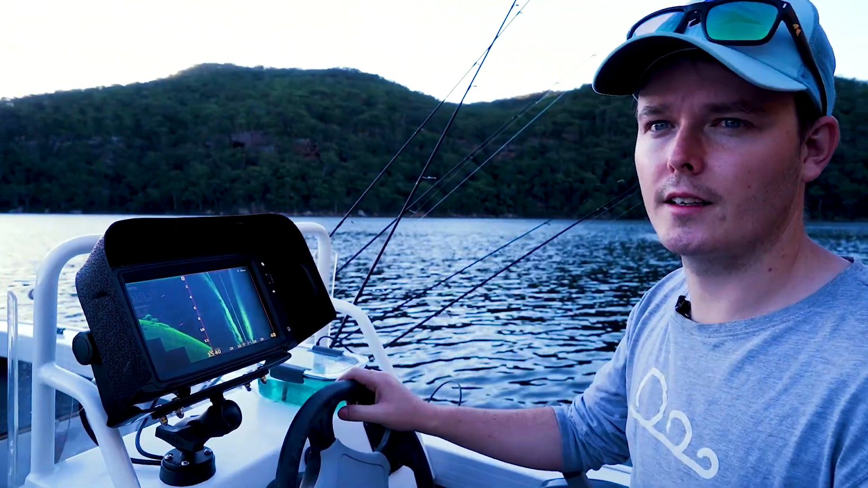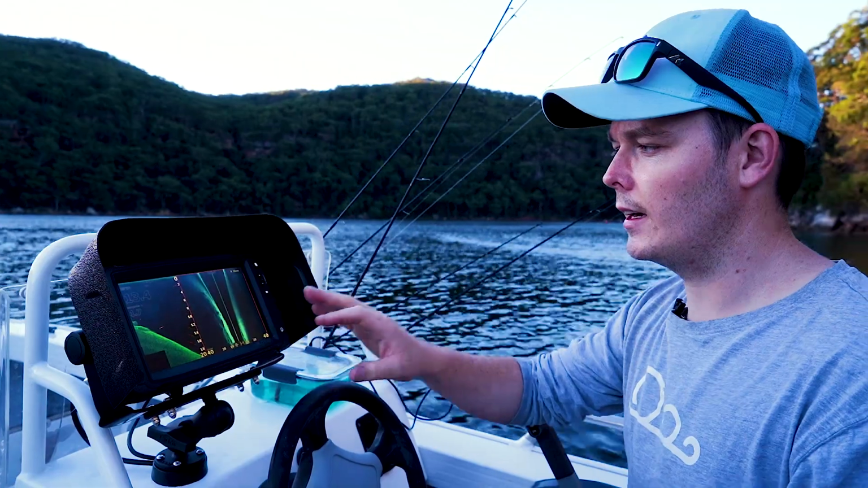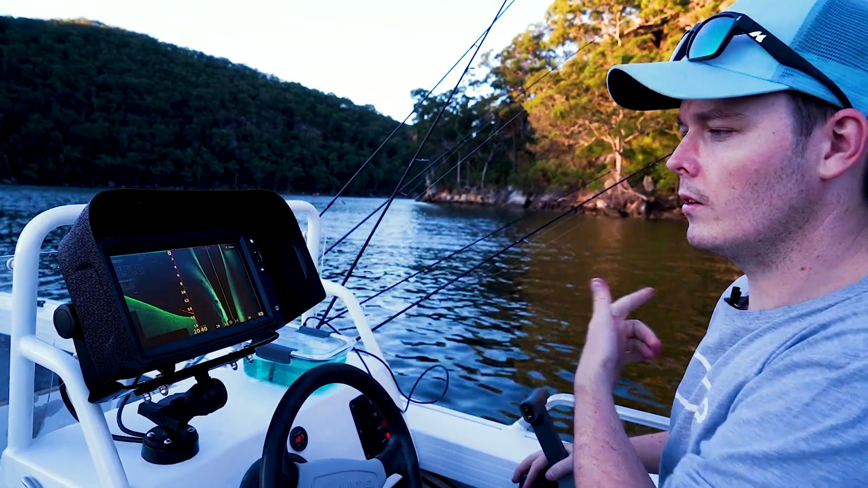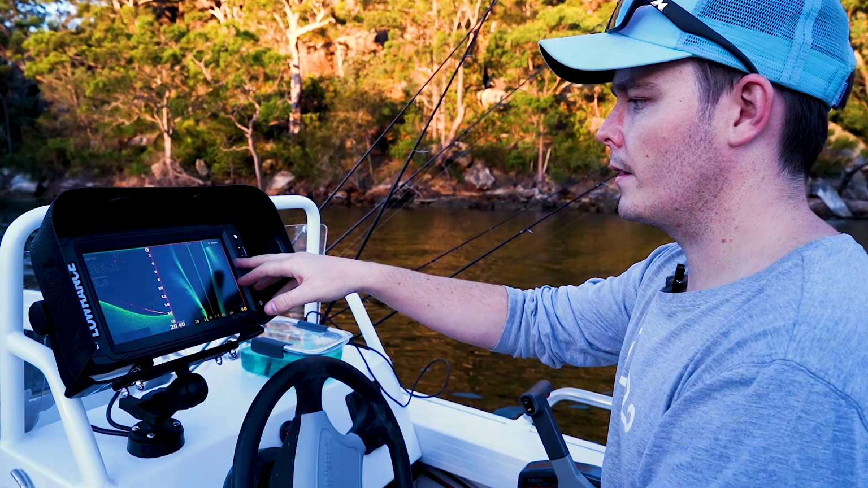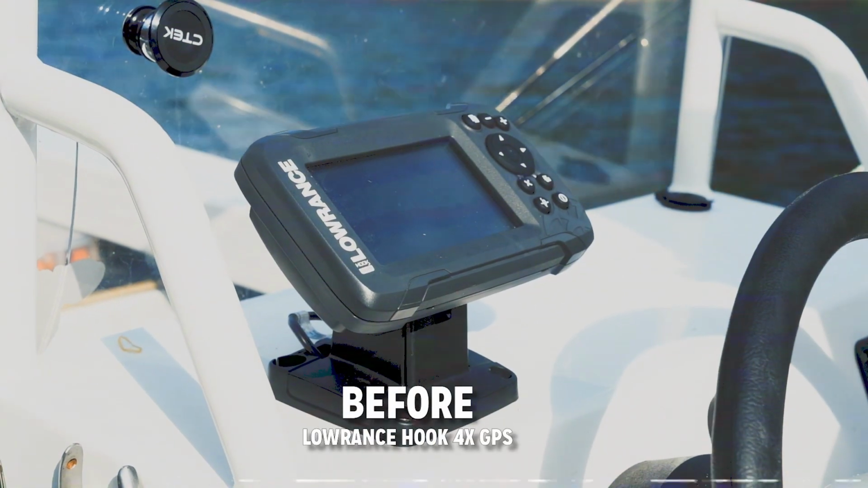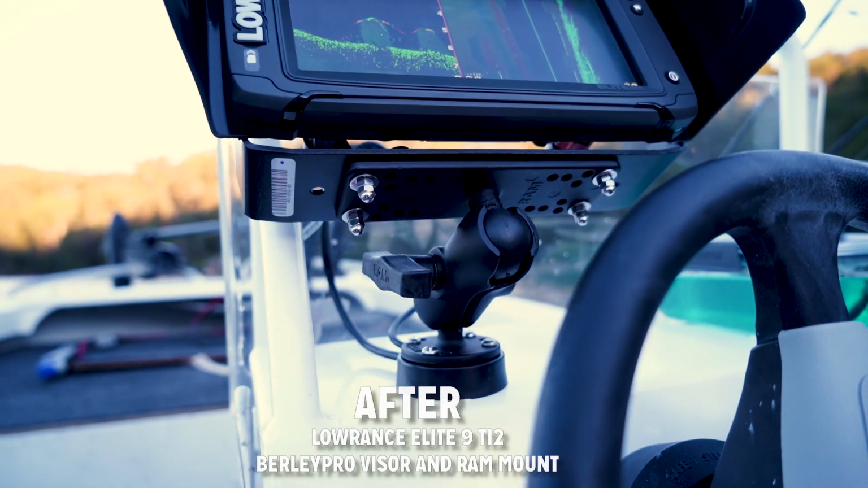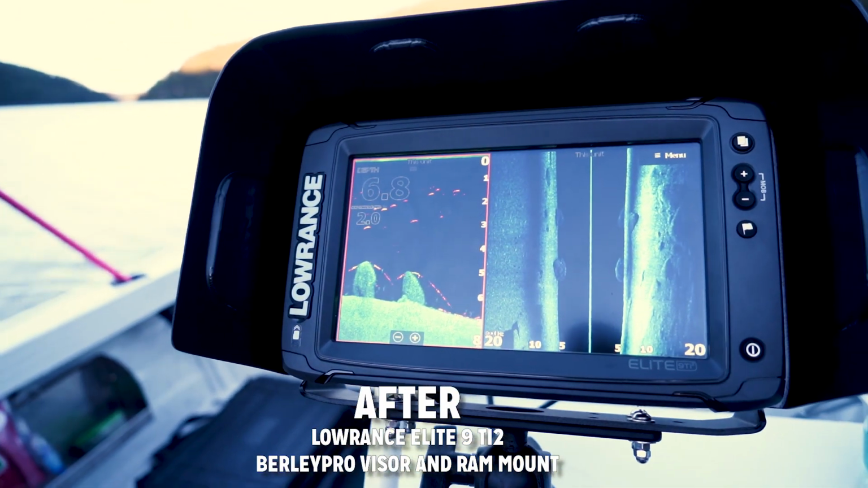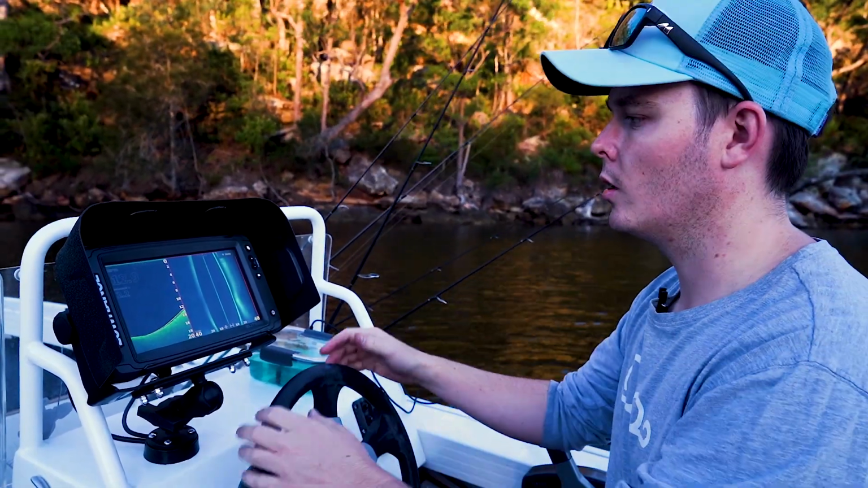So obviously the sun is setting, guys, but what we've got here on this monitor is the down scan and the side scan, which is awesome. So I'm just spinning around here. We're going to go a little closer to this rock bar on the right hand side, but already we can see these rock features on the right hand side of the unit. Our little Elite 4X GPS didn't do that, which I suppose is to be expected, but the detail that you get out of these sounders now is amazing, especially for the price point. And more impressively, being able to link the two together wirelessly.